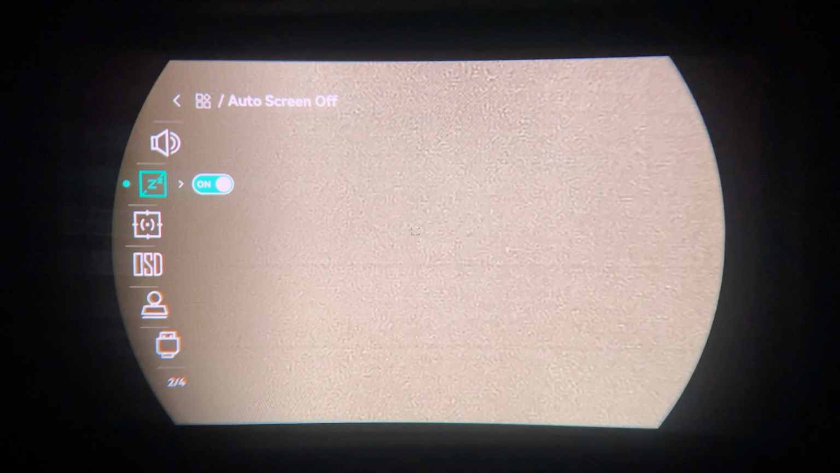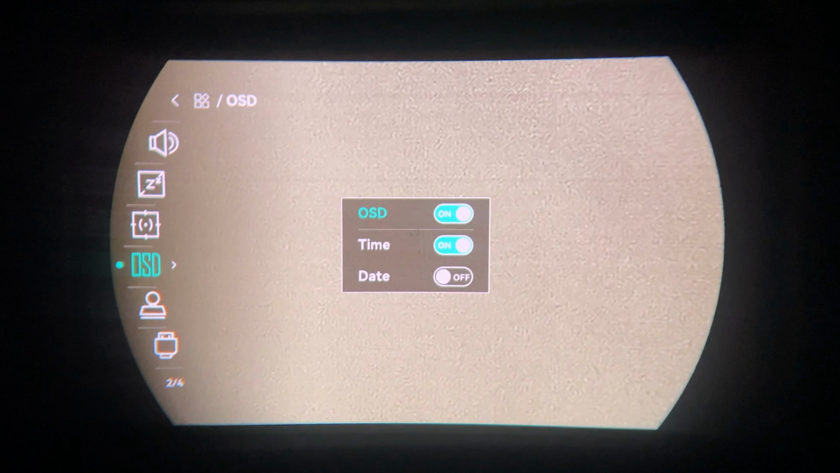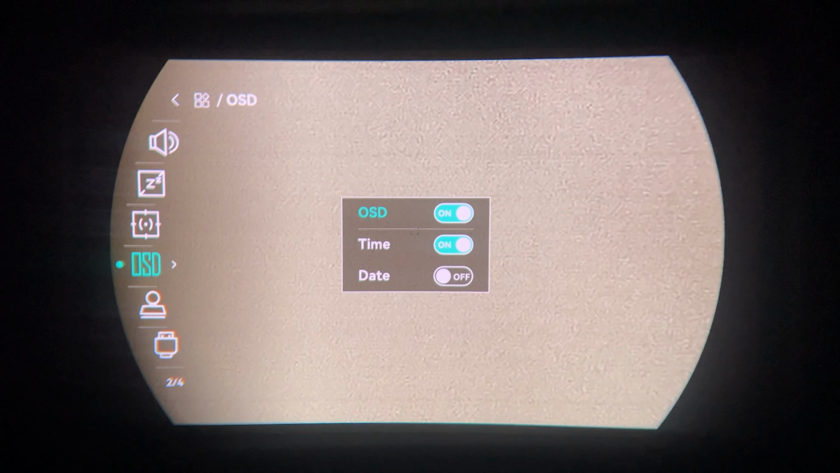This one here allows you to record audio when you're recording. Come down to the auto screen off, you can set up whether or not the screen turns off automatically. So if you drop the unit down and so you're not using it, it will after a period of time turn off. You might like that, you might not like that. It's meant to turn back on once you pull it up to your eye. Hot tracking will identify the hottest part of the image and put a marker there. It can be very useful if you are trying to see something that's a little bit hard to see. On-screen display allows you to change what is shown, so anything or nothing, the time and the date as well. Brand logo, whether you want Hikmicro to show on there or not.